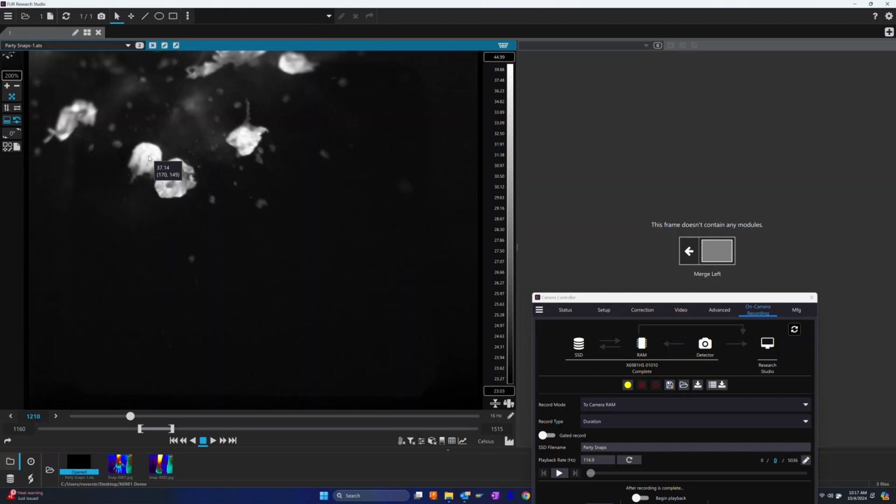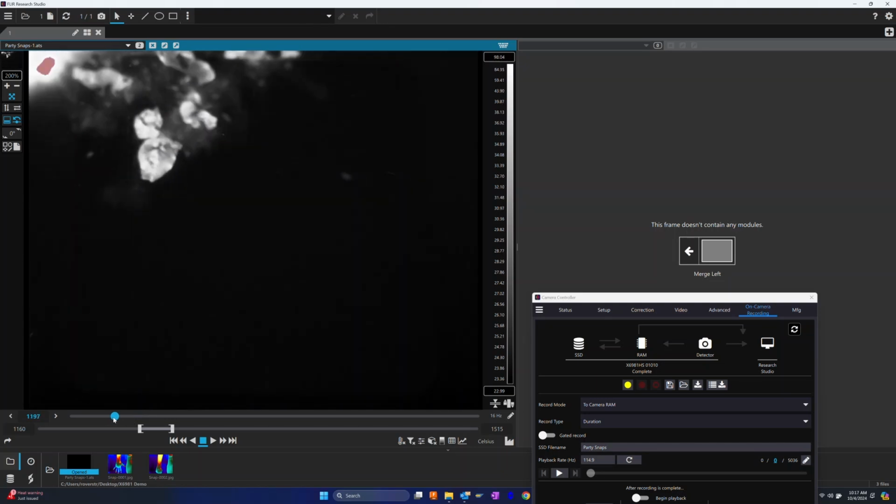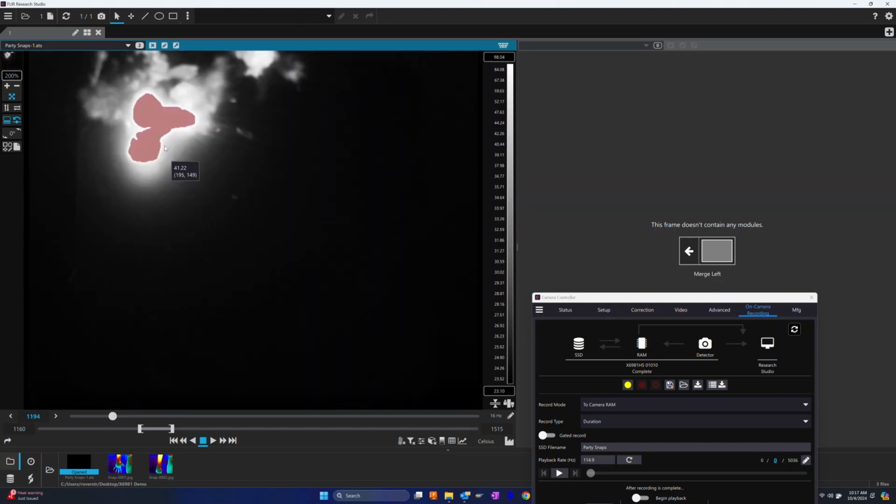So notice these got quite warm. This is in degrees C, so the packaging is heating up to maybe 40 degrees C here. It started out about 22 degrees C, and while the poppers are exploding, it's exceeding 100 degrees C in that frame, or the 90 degrees C in that frame. That's what the red indicator is, over temperature warning.